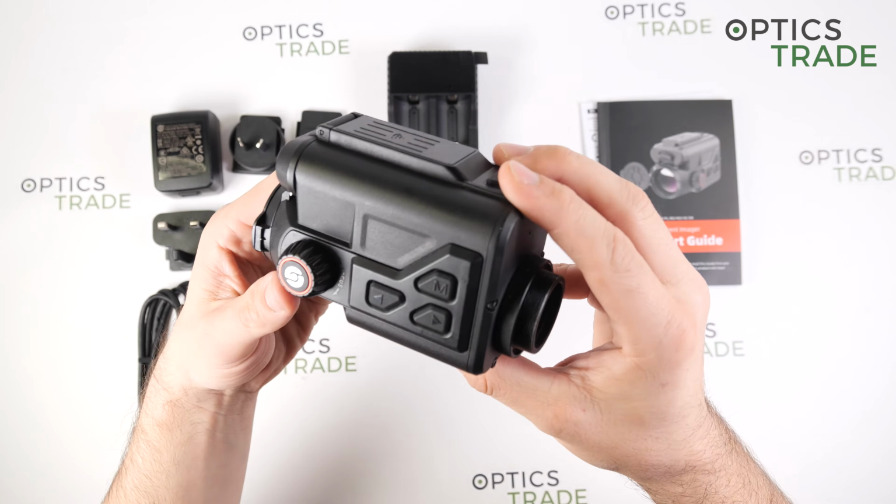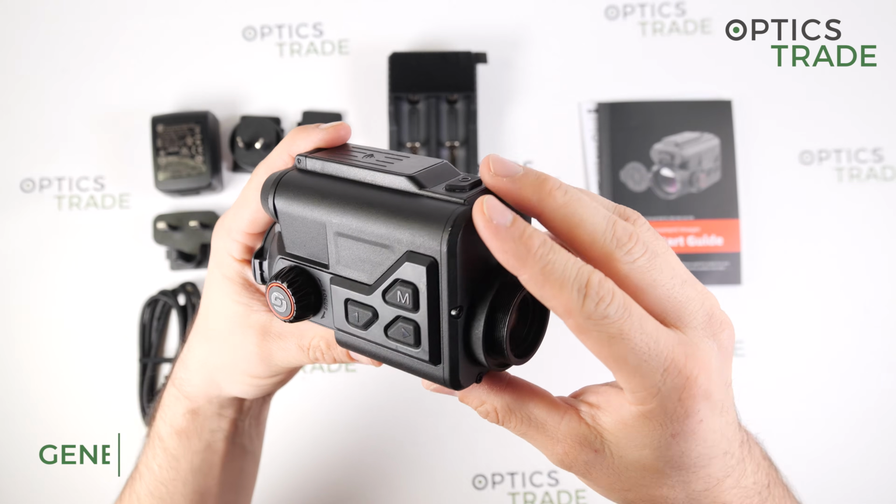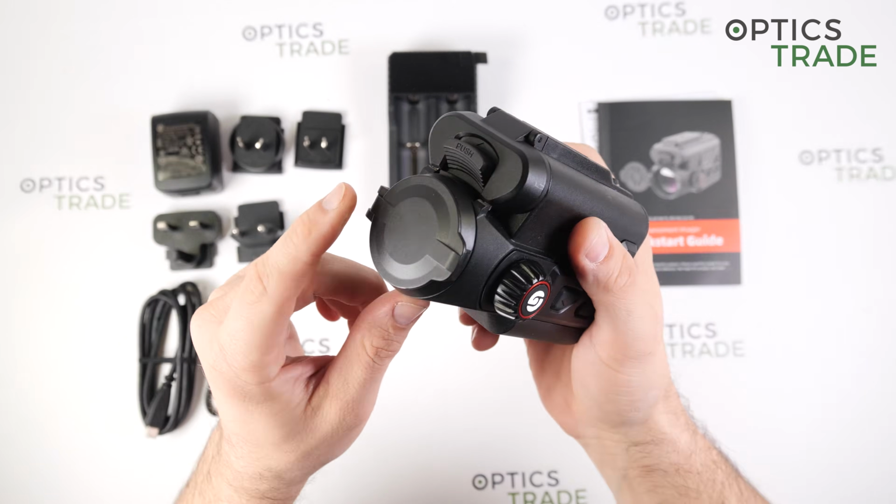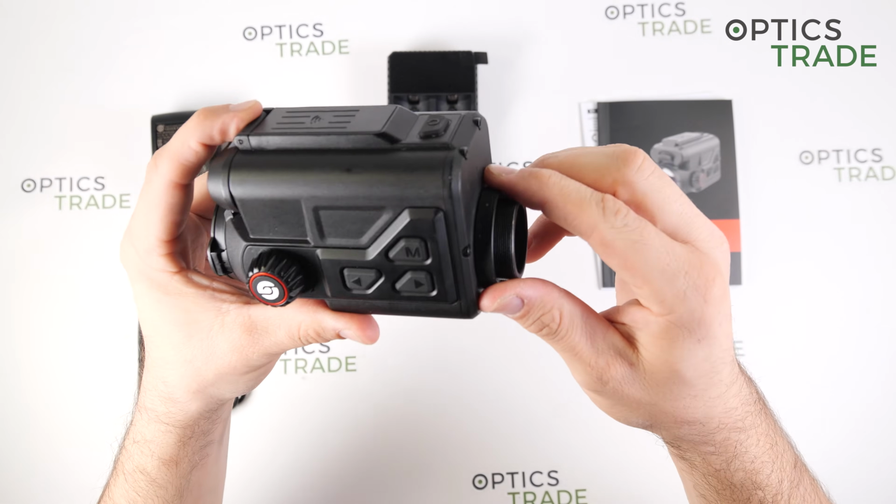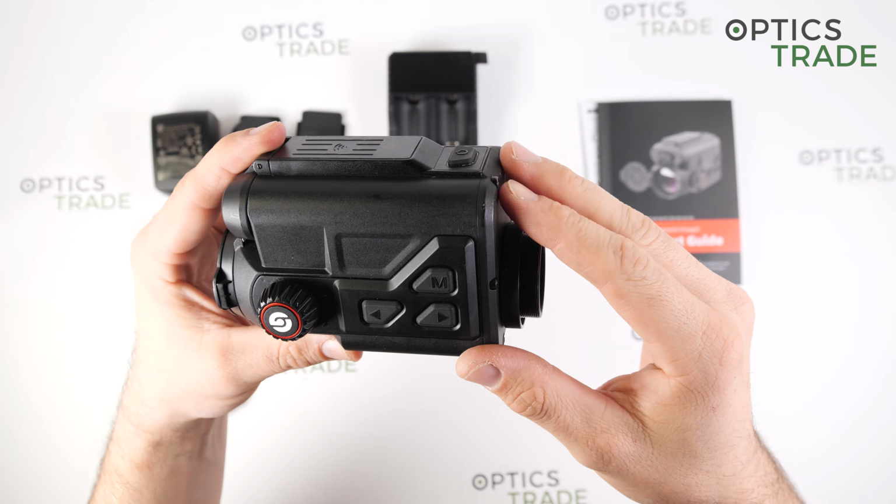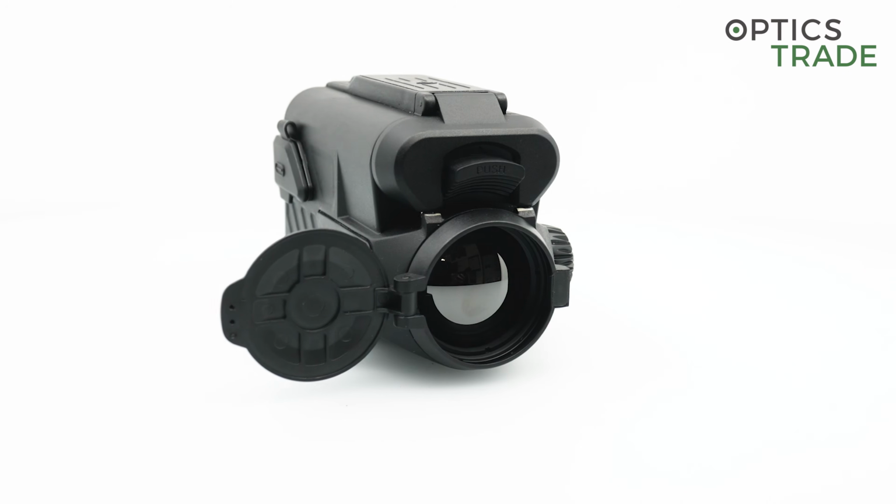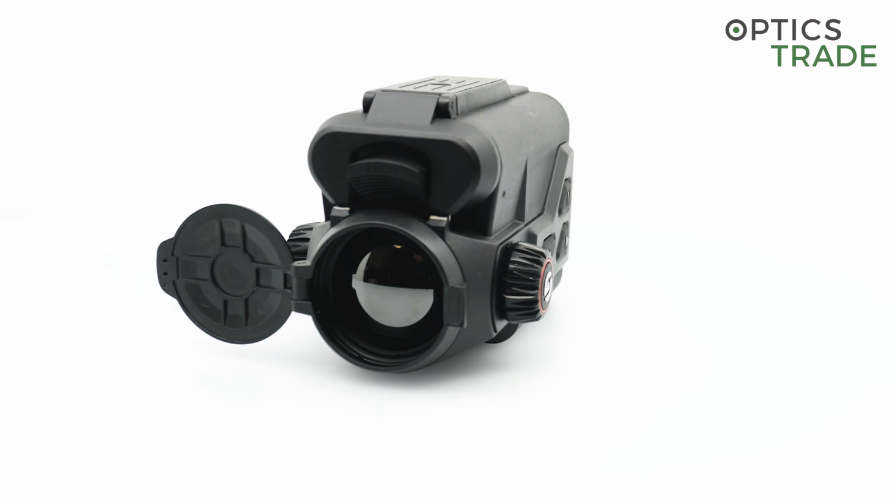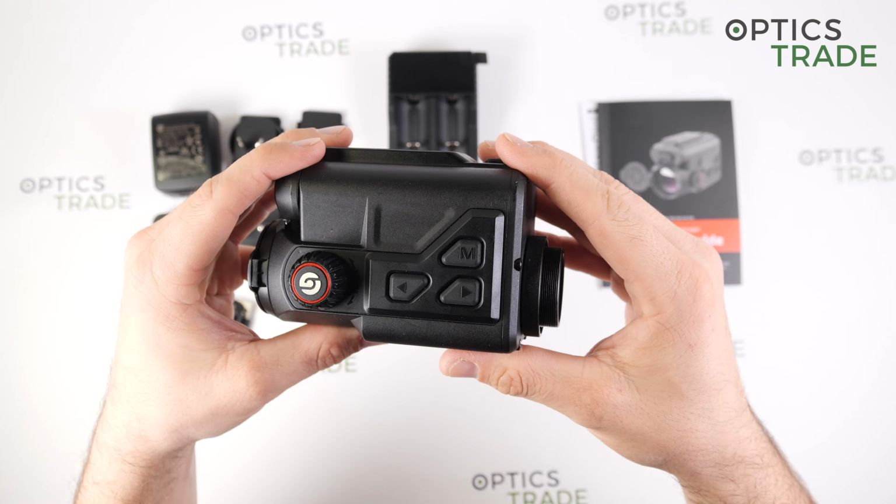Now for the device itself, it is completely made out of magnesium, so everything you see on the device is made from magnesium except for the objective cover. So it is a very robustly made device. It is IP68 dust and waterproof, so it is completely waterproof and can also be submerged under water.